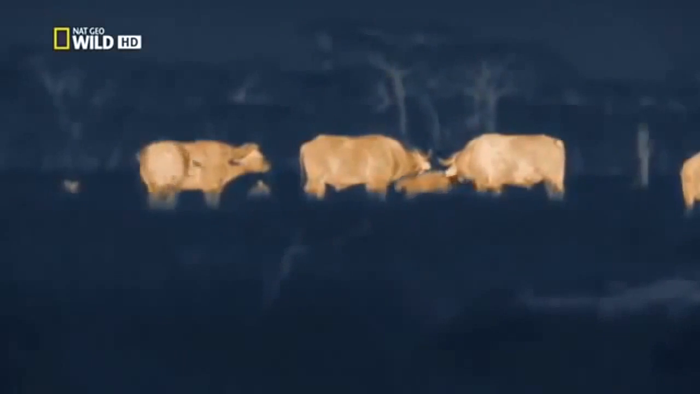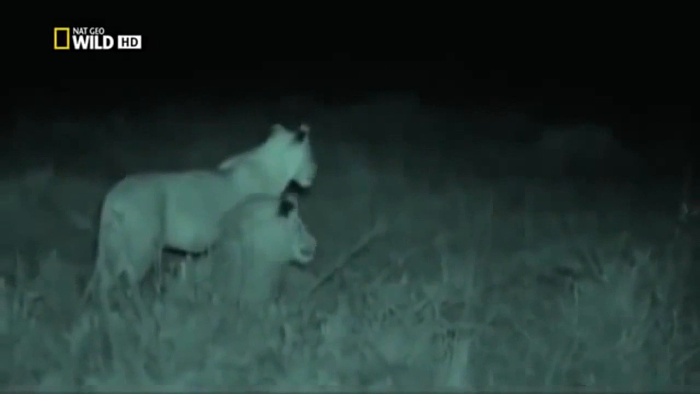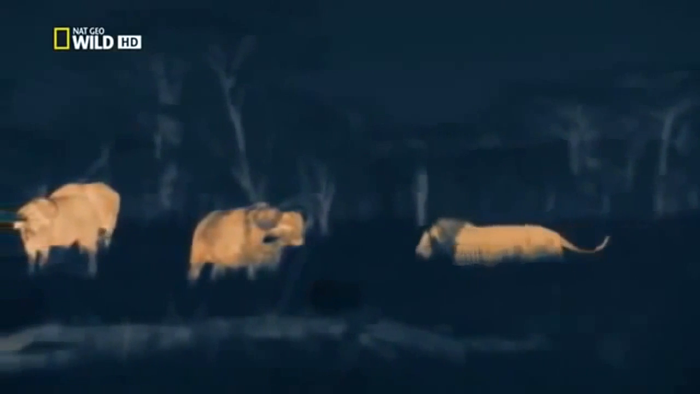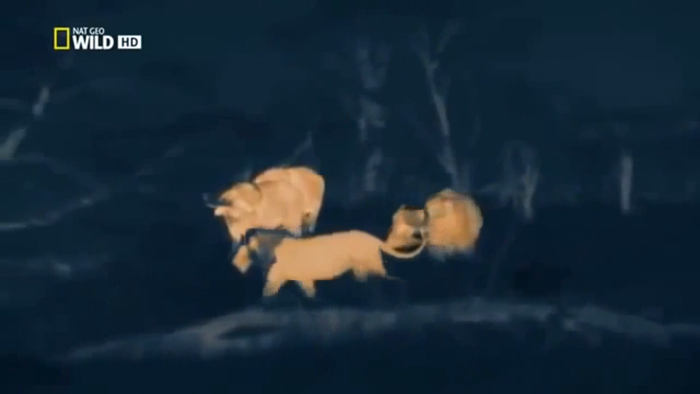Tonight, the lack of moon encourages the foolish youths to pick on a group of large male buffalo, normally a no-no. They risk gouging horns and trampling hooves. They do at least have the advantage of invisibility. Although without their dads, they won't have the power to bring down one of these bulls on their own. But buffalo killing is not on the agenda tonight.